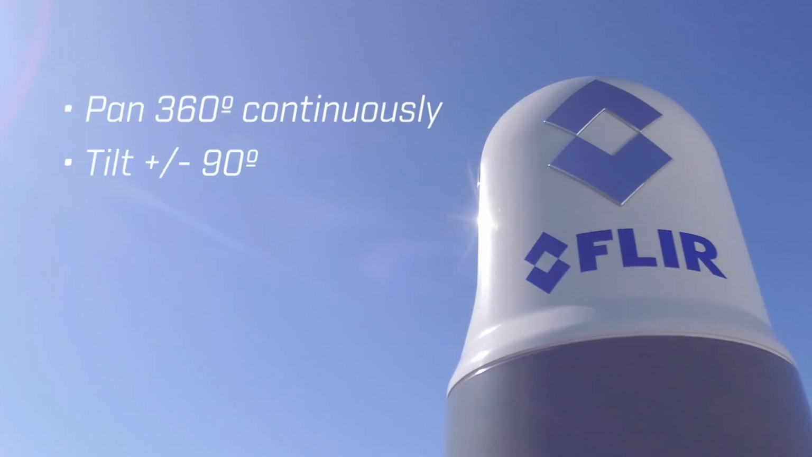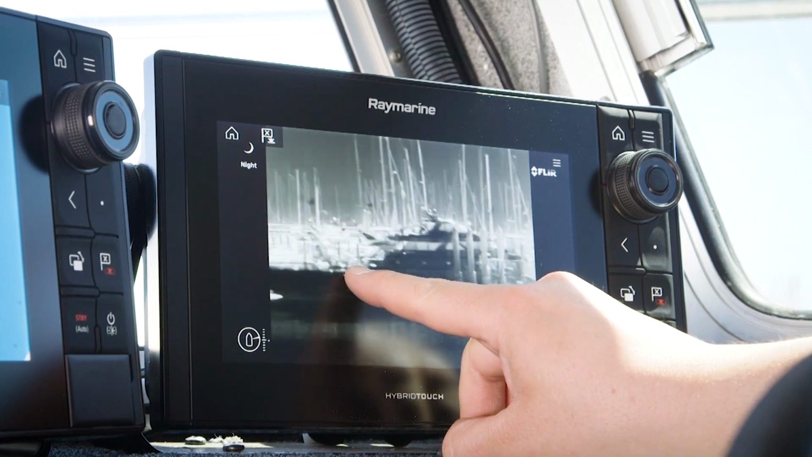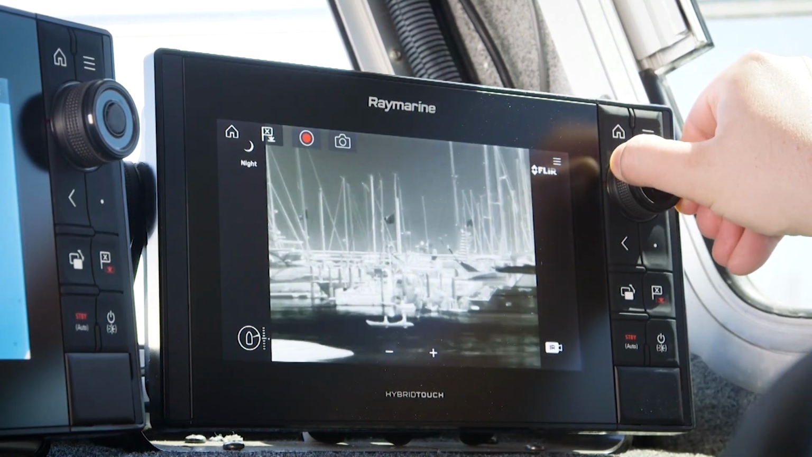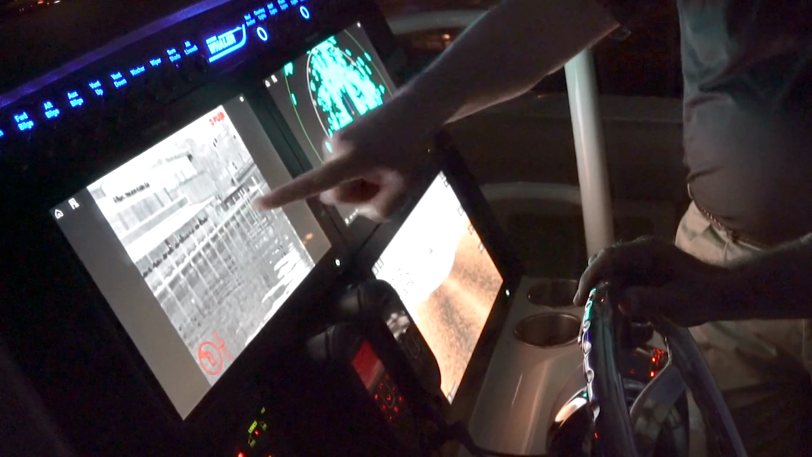The way I do it is actually via touch. I just drag my finger across the screen, and the pan and tilt mechanism will just follow my finger. Now you can see which way the camera's gone. We're looking at the restaurant over there. Actually, all those black dots are people's hands. You can see, look, probably a waiter walking by.